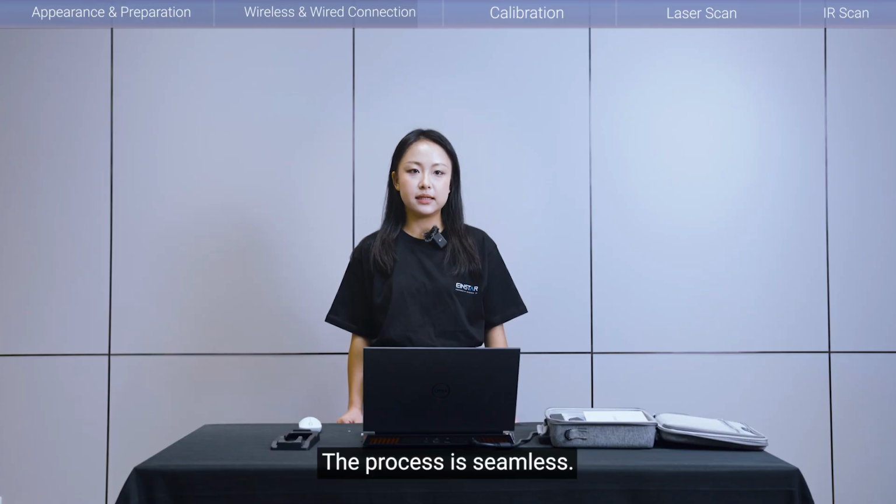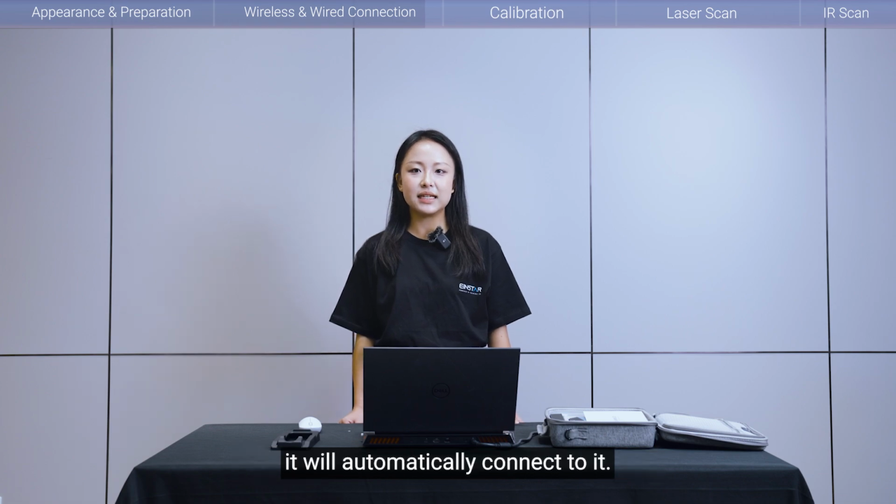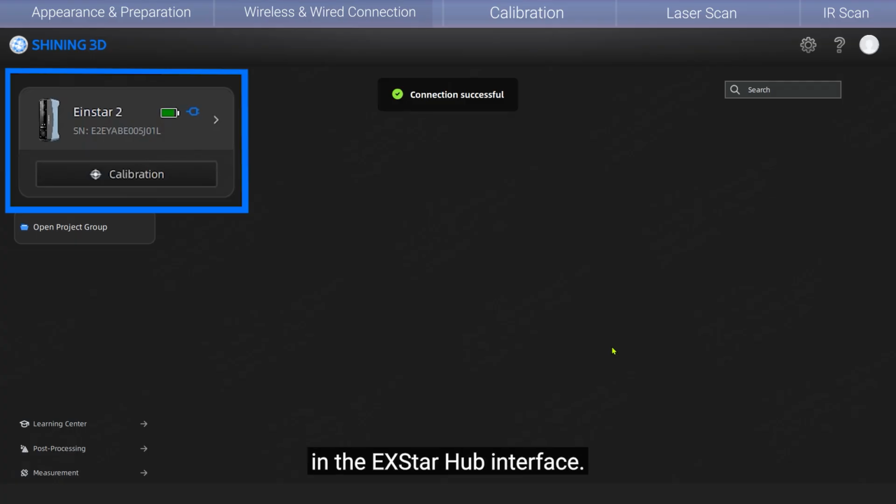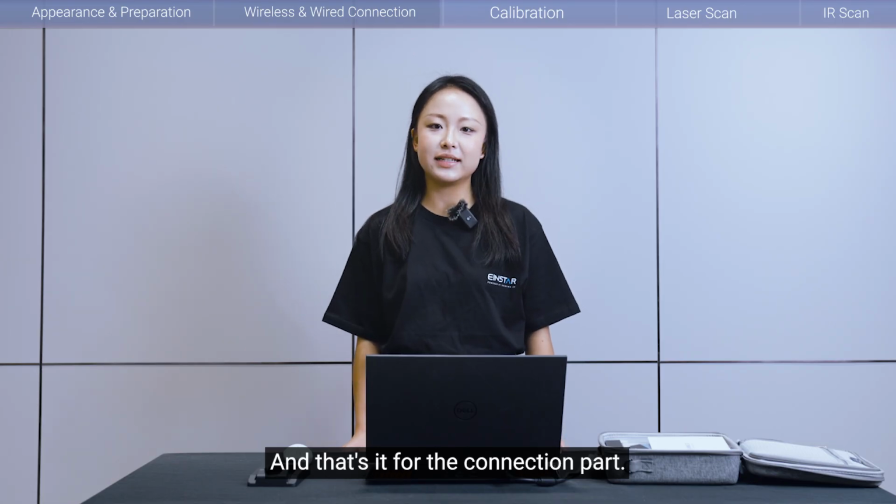The process is seamless. When the software recognizes the scanner, it will automatically connect to it. You will see the device status change in the Einstar Hub interface. And that's it for the connection part.